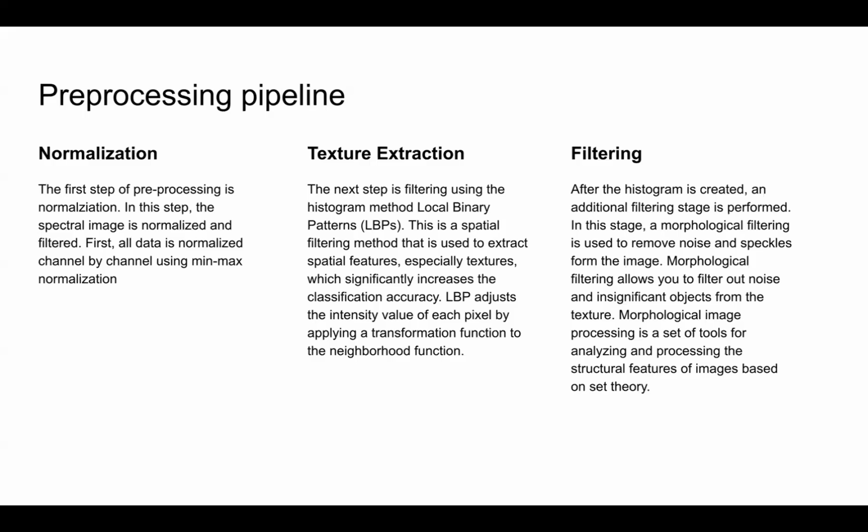The first one being normalization. During this step, spectral image is normalized and filtered. First, all data is normalized channel by channel using min-max normalization. In this case, we have only one channel, but we also use two types of normalization. The first one being global, where each pixel is normalized according to the whole training batch, and the other being local, where each pixel is normalized in relation to other patches in the image to make sure that image covers the whole domain possible.